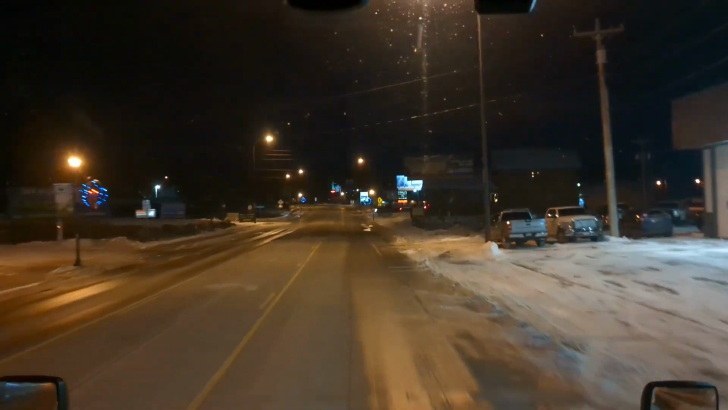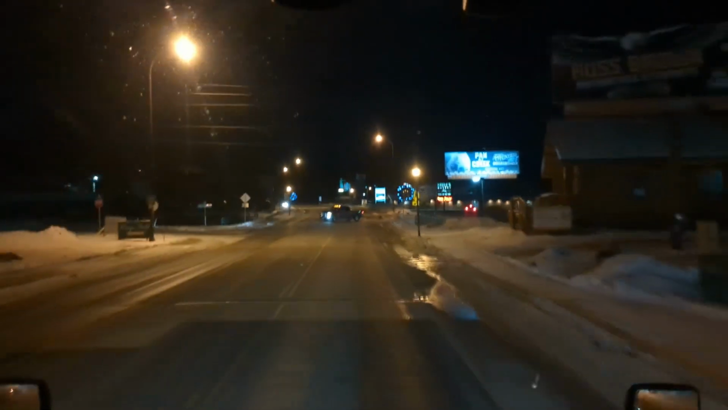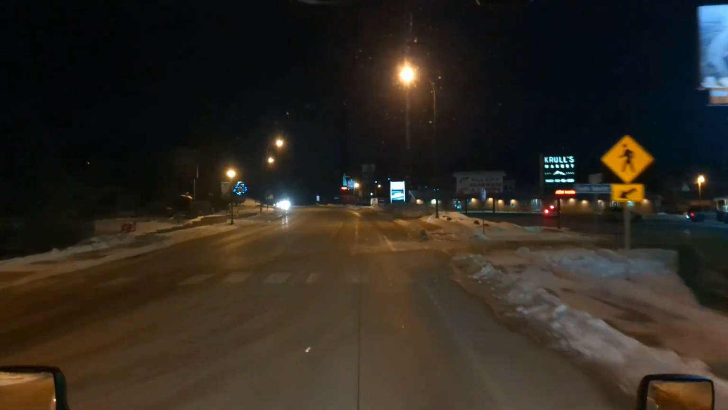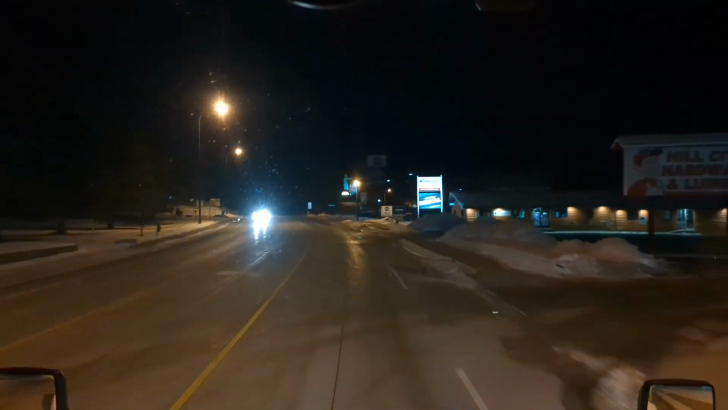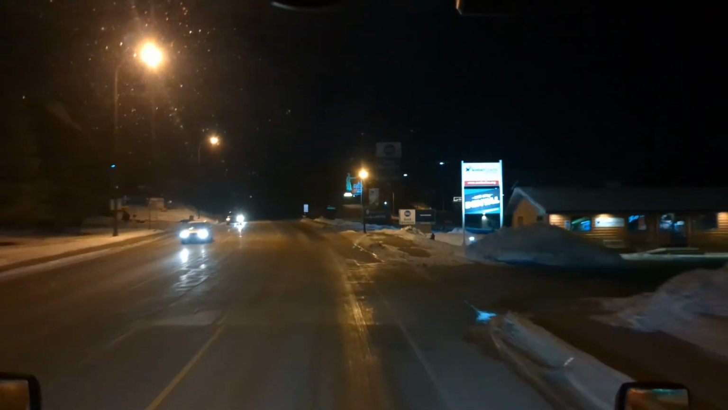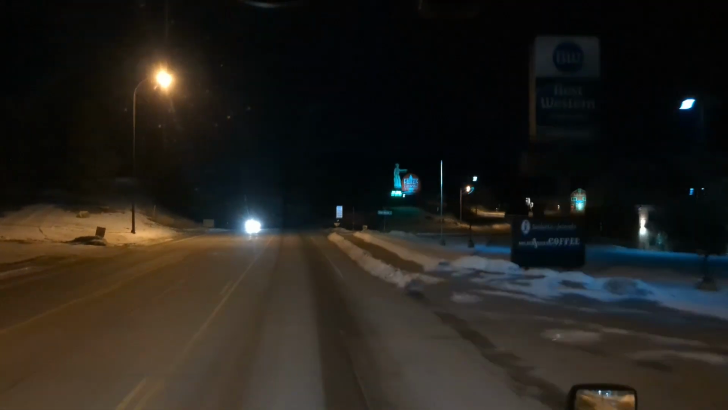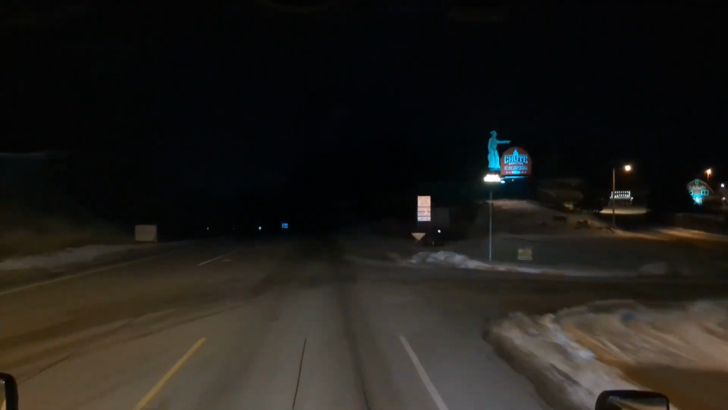Yeah, a lot of adventure up through here. A little logging. You'll see a little log truck moving around up here sometimes.